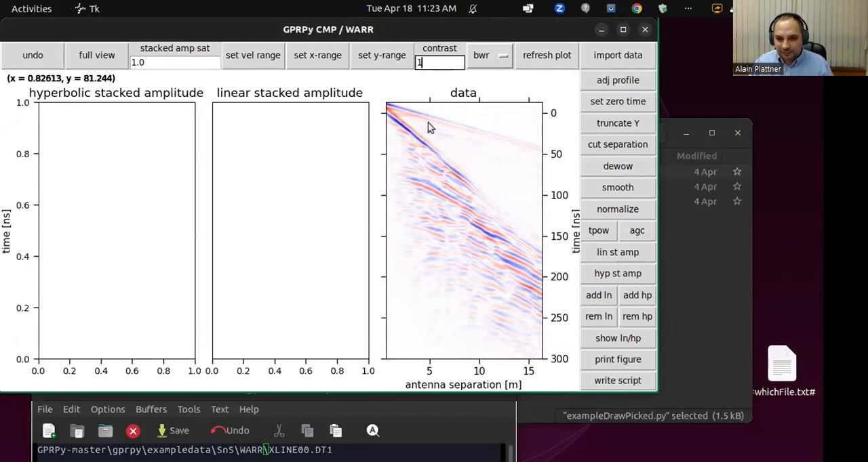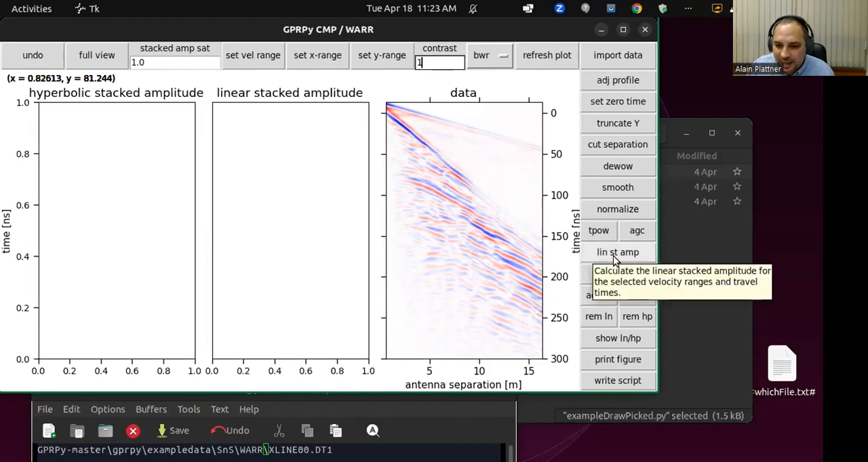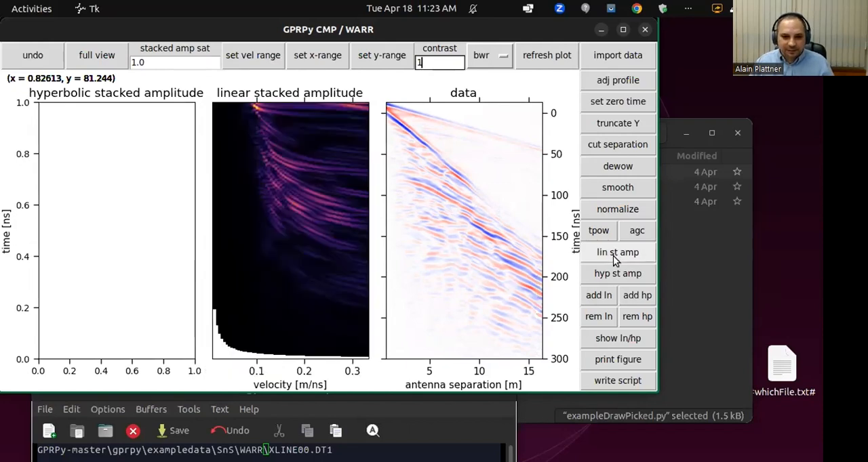So let's let the computer draw a whole lot of lines and add up the pixel values. The linear stacked amplitude button does that, and that may take a few seconds. And here we go. Okay, what kind of straight lines do we see?